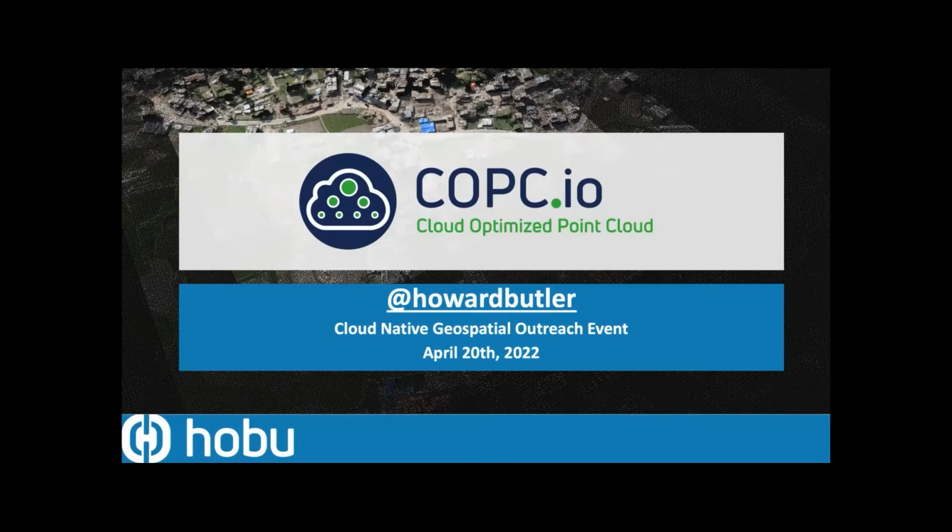This last hour, we have several talks around point clouds, but also some other miscellaneous talks. And first up is going to be Howard Butler, who is the guy to come talk to if you ever have a question about point clouds. And he'll be talking about COPC, the new Cloud Optimized Point Cloud format, including how to pronounce it,